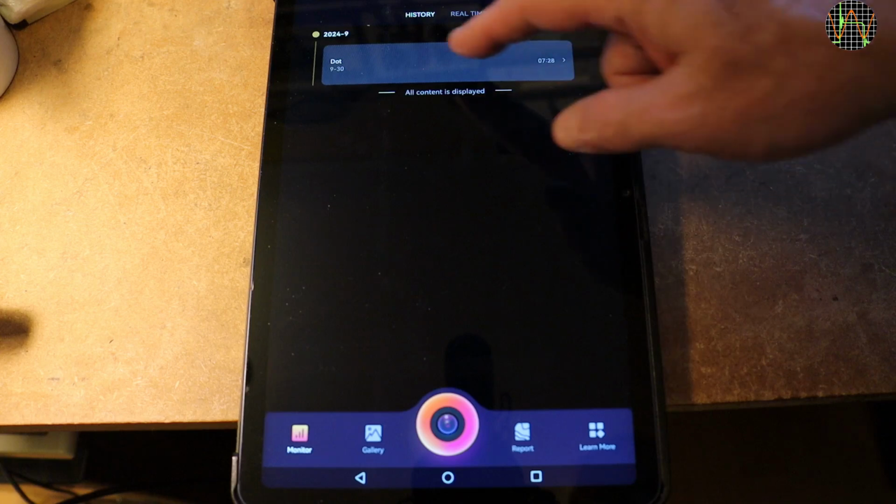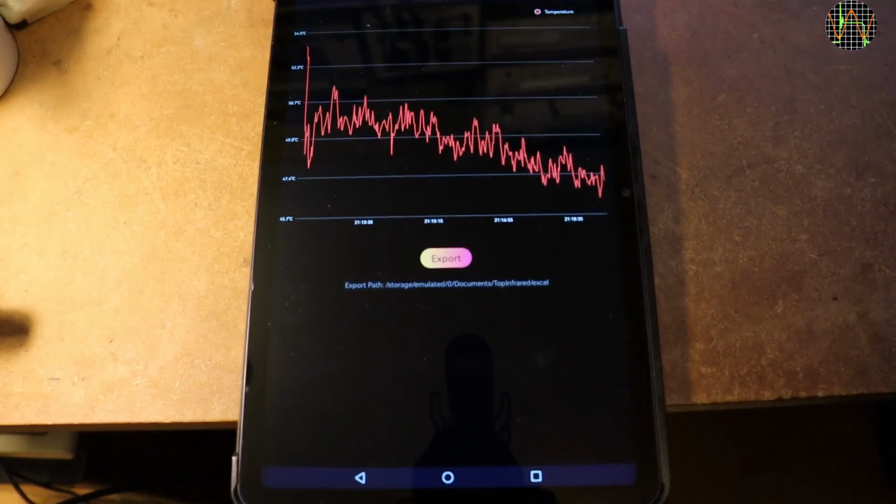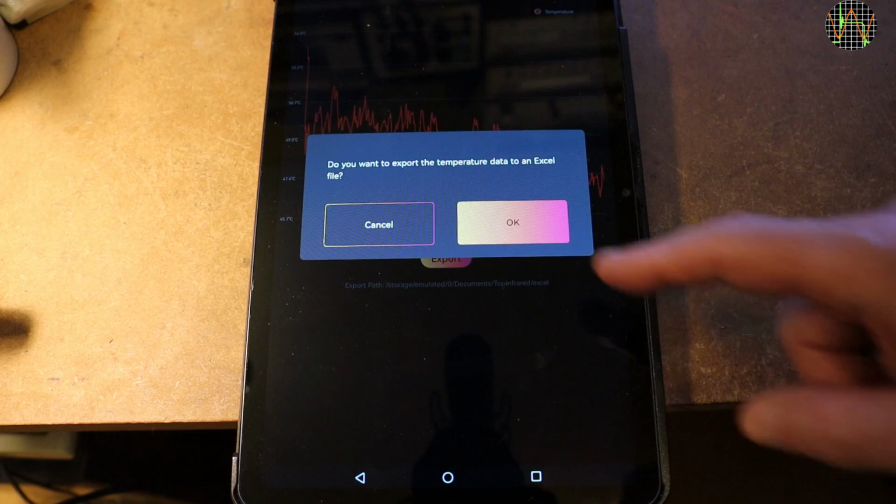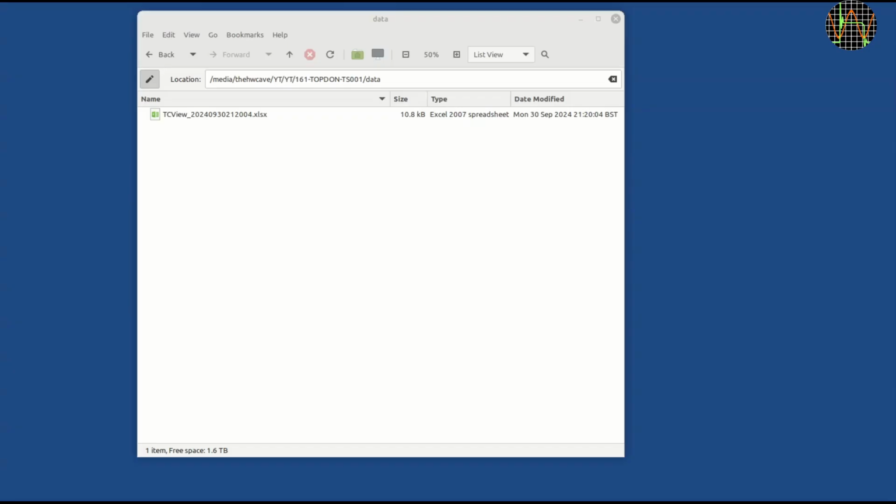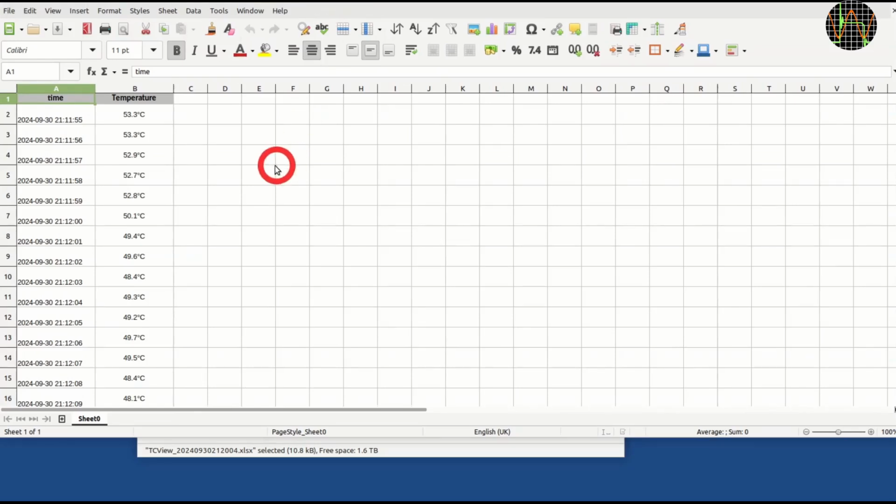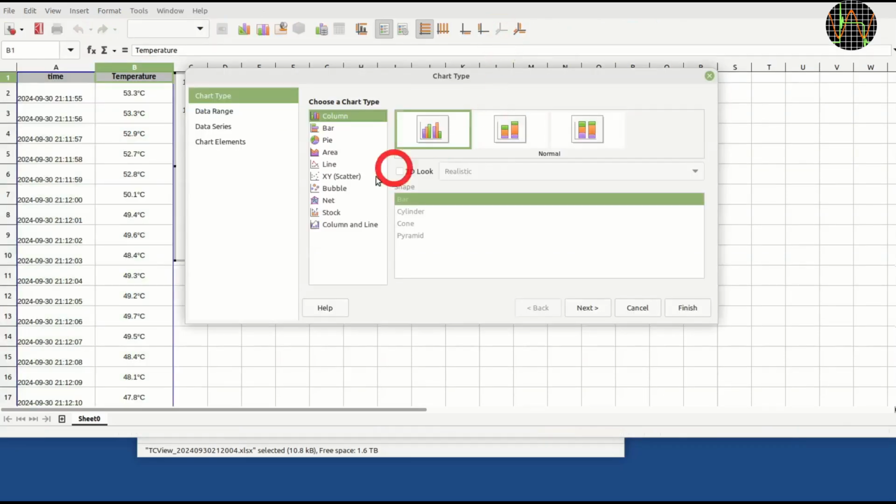Now if I get into monitor mode, there's something displayed, the recording I just made. Selecting it brings the graph back on the screen together with an export button. Nice, I can get my data in Excel format. Moving it to my PC using a USB cable, and there it is. I don't have Excel on my Linux machine, but LibreOffice Calc is basically the same thing. We have two columns, time and temperature.